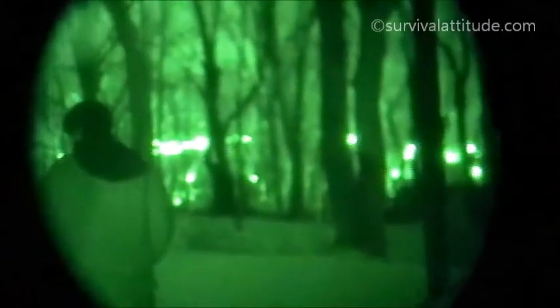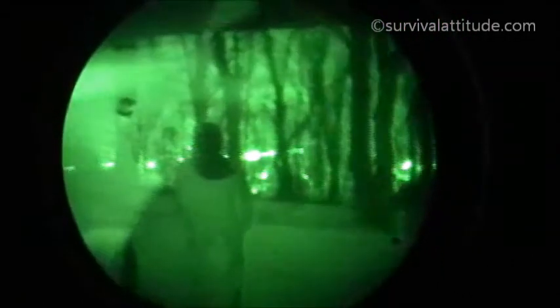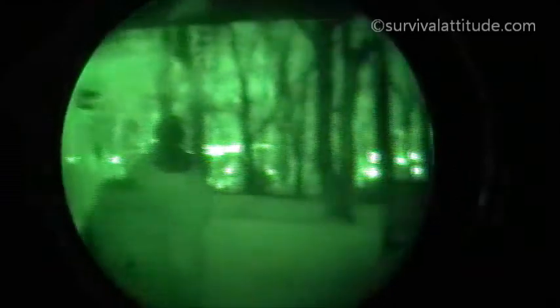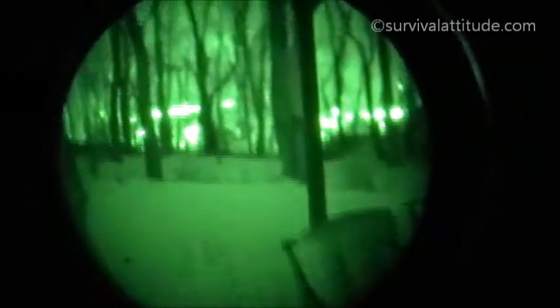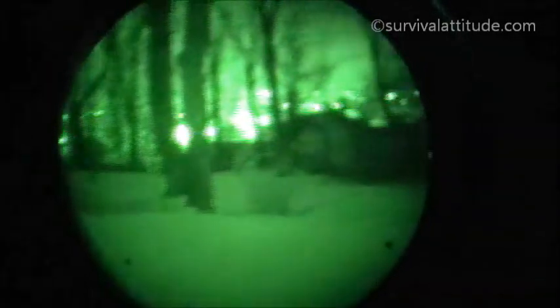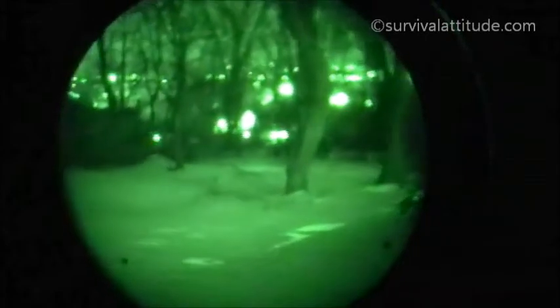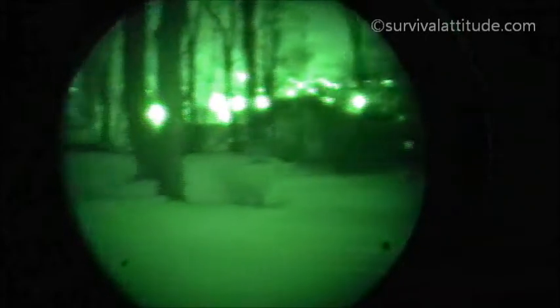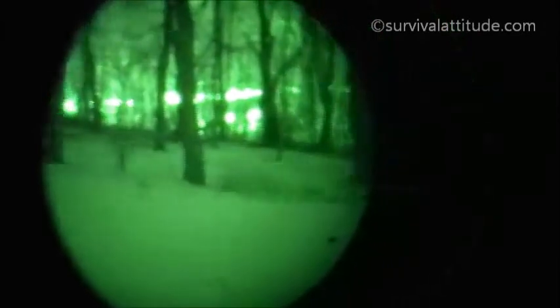And let me get a pretty wide angle out here, but you can pretty much see that this thing is a very nice piece of gear to have in your arsenal. If I were to have to take off at night, I'm going to show you again. This is what the nighttime view looks like. Okay, it's pitch black.